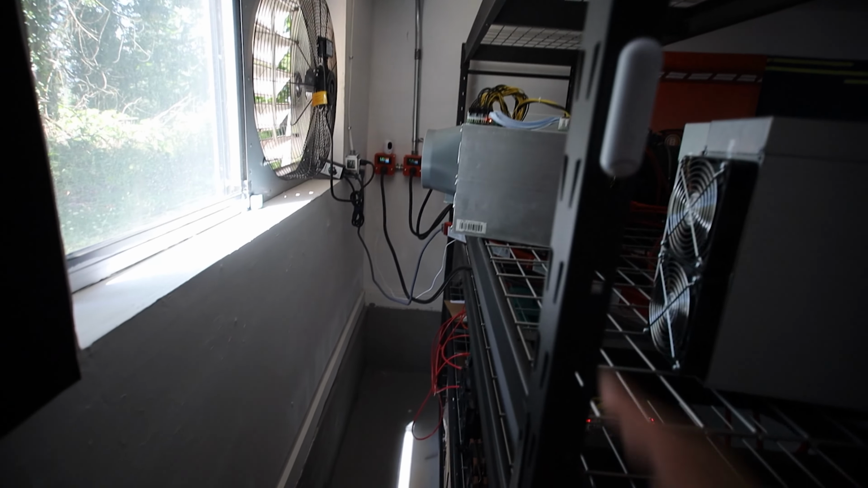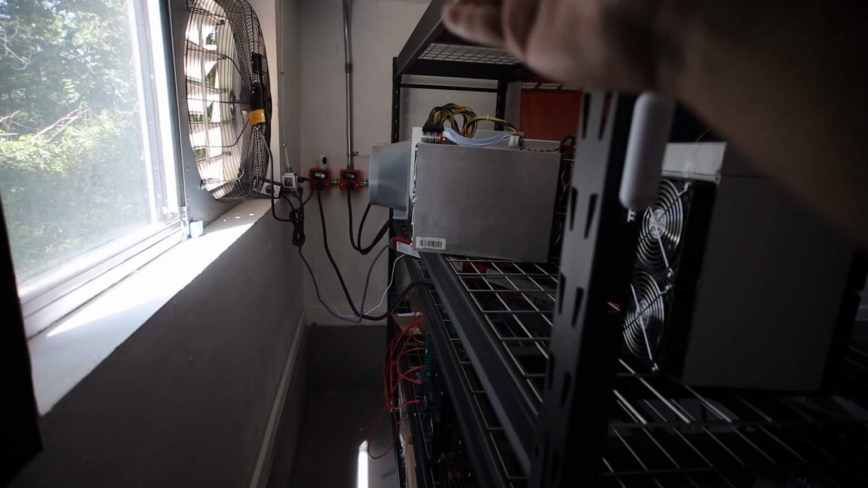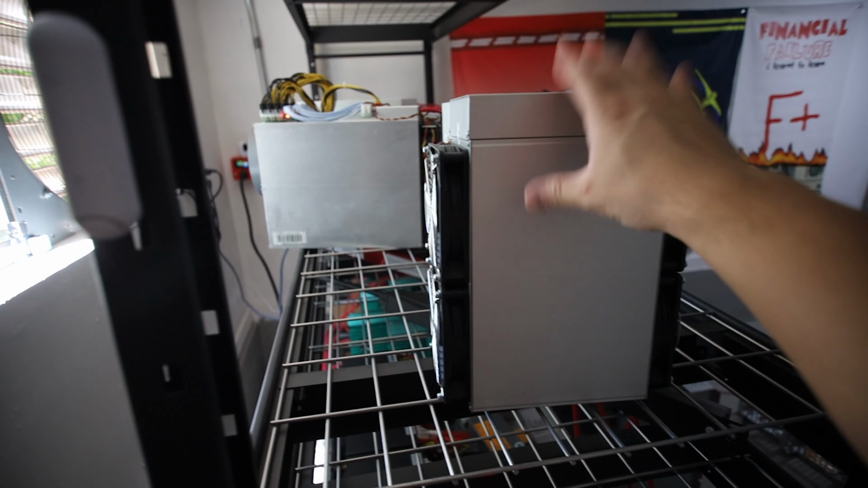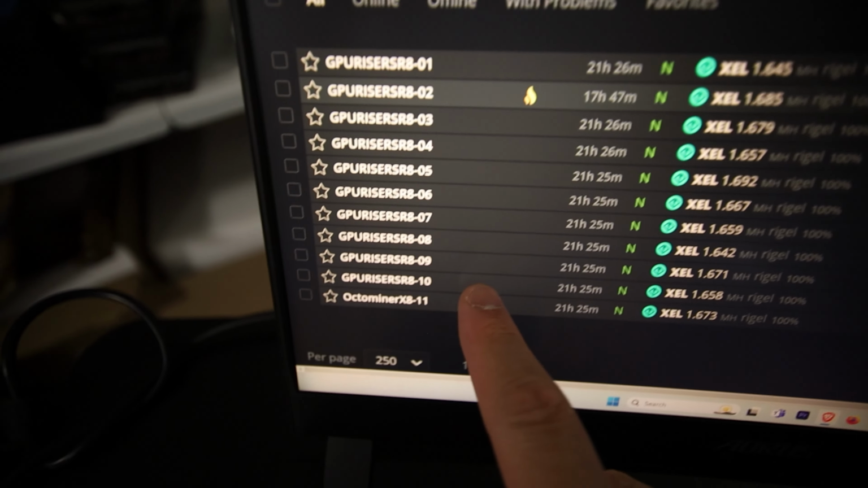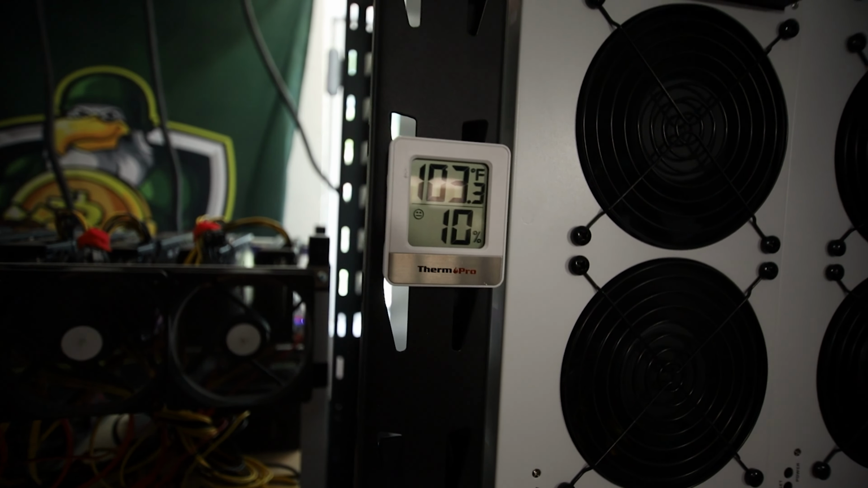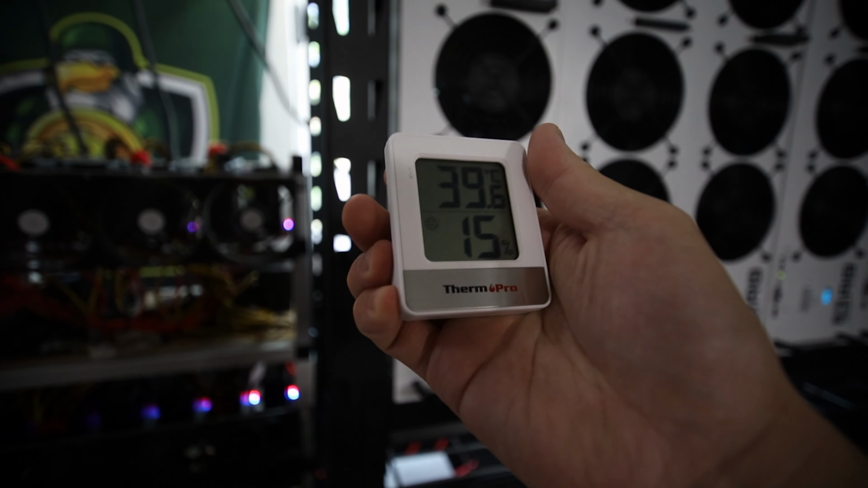If I can isolate them in the near future, probably next week, I'm going to go to Home Depot, get some foam board, and cut out pieces for the ASICs, maybe stop it right here so the heat doesn't come back out and heat up the ASIC. Anyways, my 3070 rigs, all of them on this rack, are mining Zealous at this point. The intake temperature right now is about 103 Fahrenheit, and for my non-American friends, it's 39 degrees Celsius.